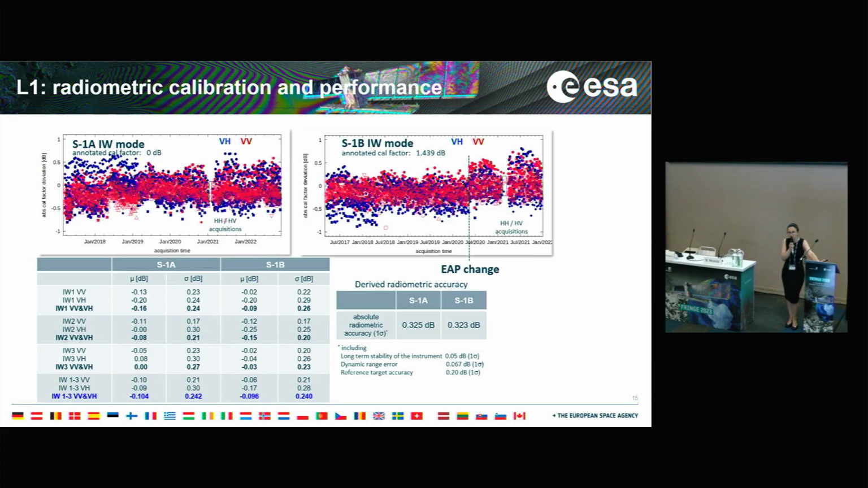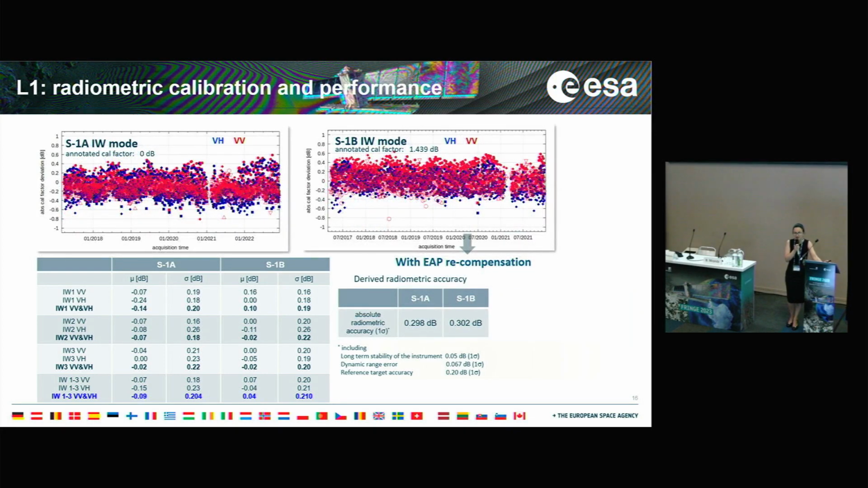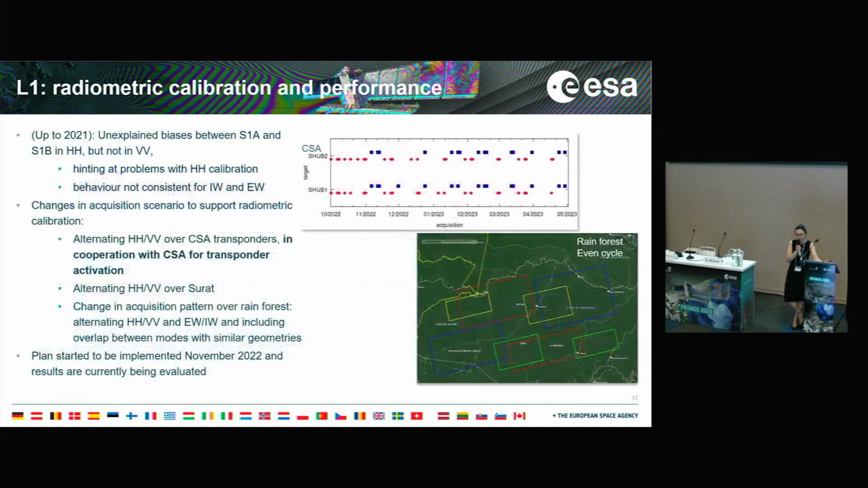So what we did also recently was to document an approach to post-process this discontinuity and correct it using a recompensation of the antenna pattern. So here you can see the consistent time series, and then you note that everything is a little bit more homogeneous, and the performance is also slightly improved. I leave here the link to the paper where we describe the approach.